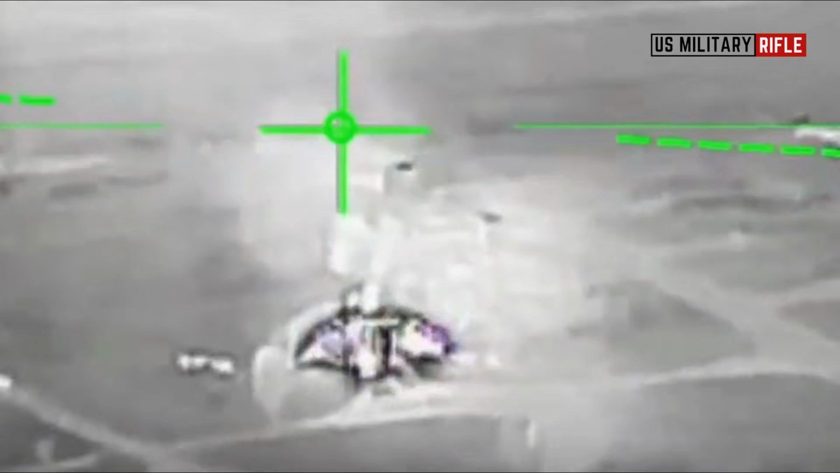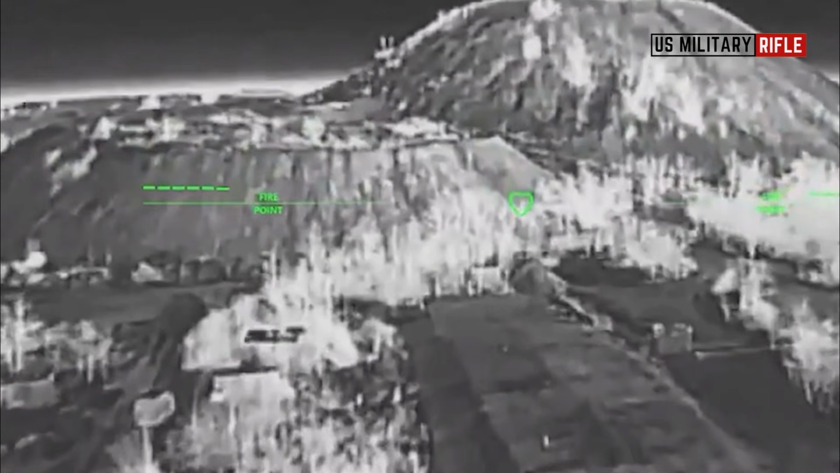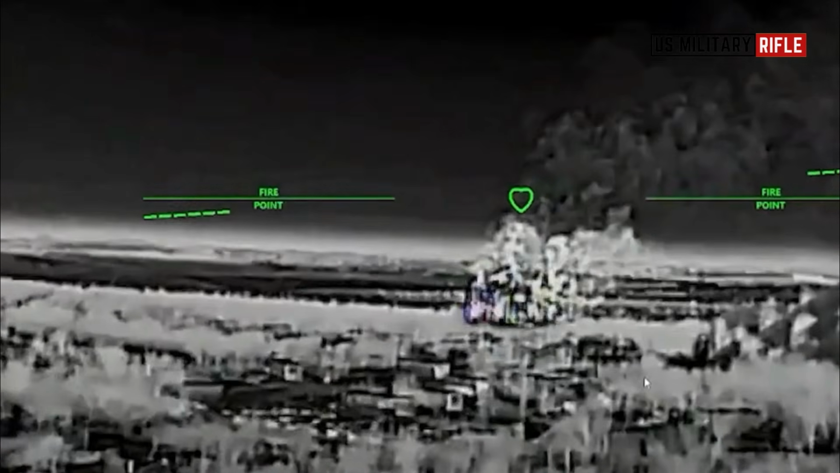In addition, Ukrainian drones struck a temporary deployment point, warehouses, a resupply base, and an unmanned aerial vehicle workshop across 4 Russian-occupied settlements in the Zaporizhia region.